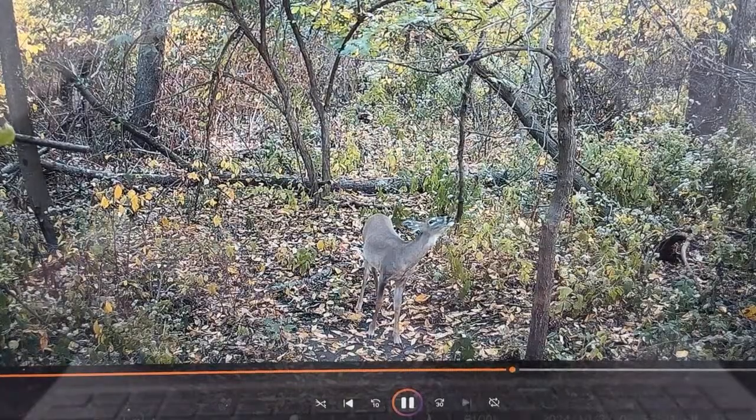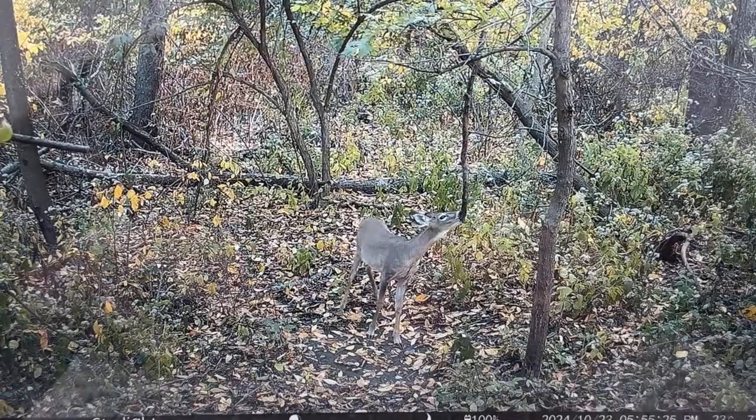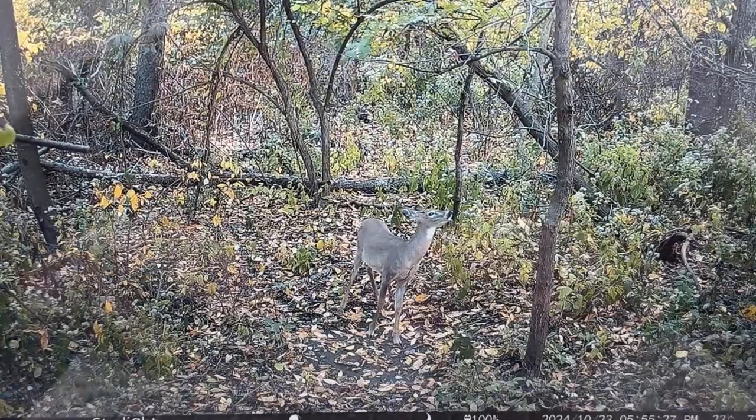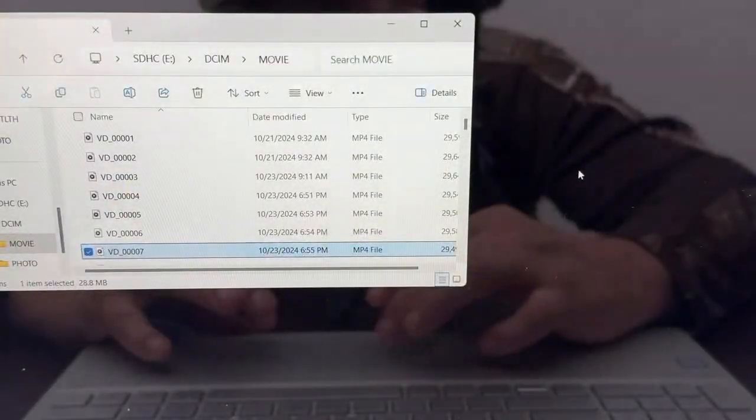But those looking at the vine, just putting their scent on it, that might be a button buck. It might be a button buck. And I could hear another deer around her walking. That's what's cool about the sound.